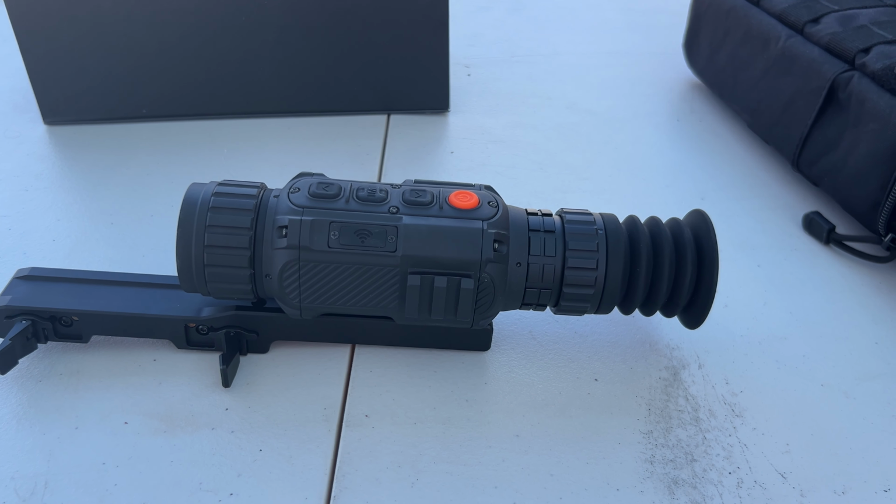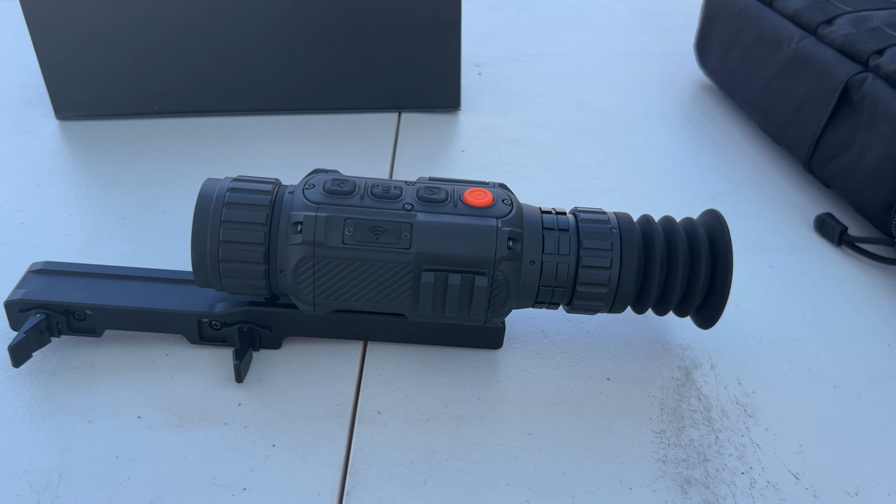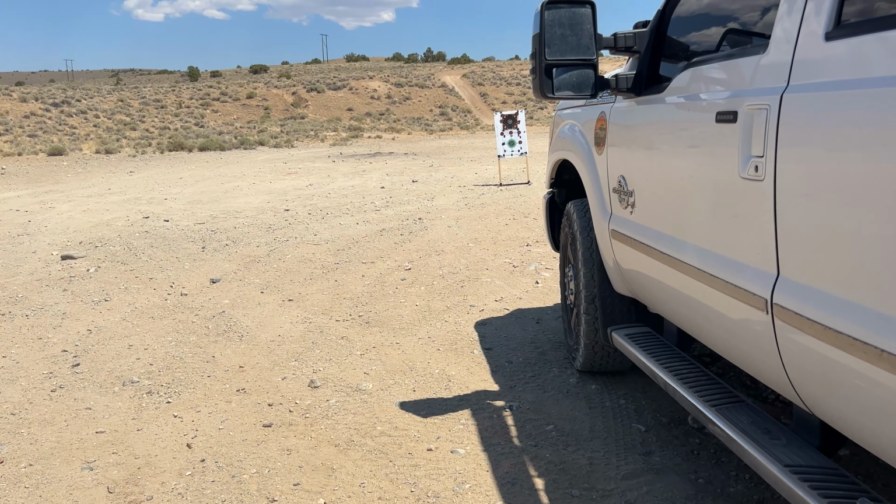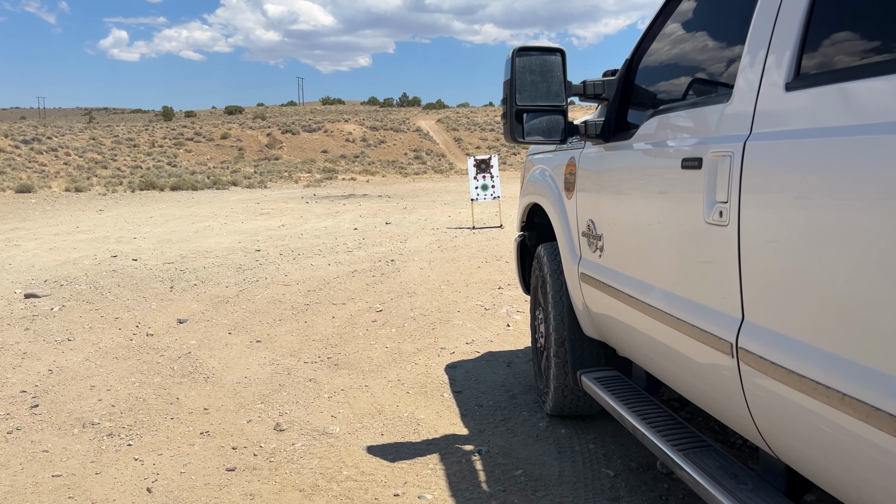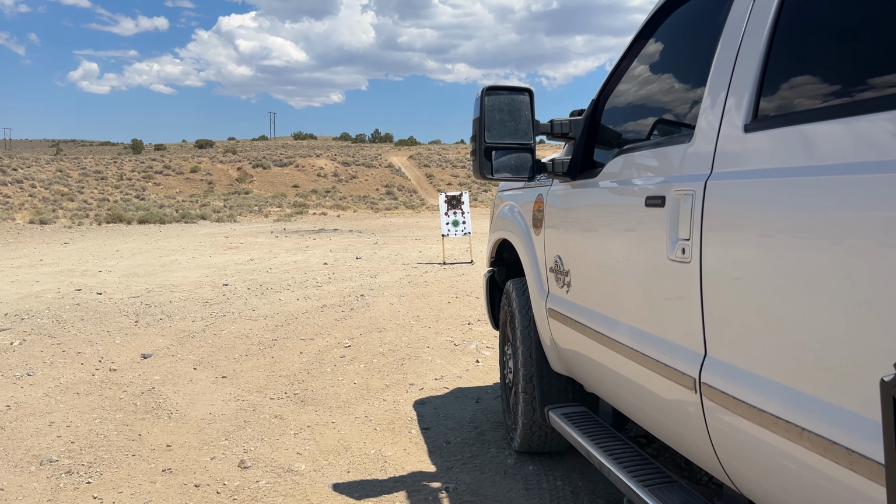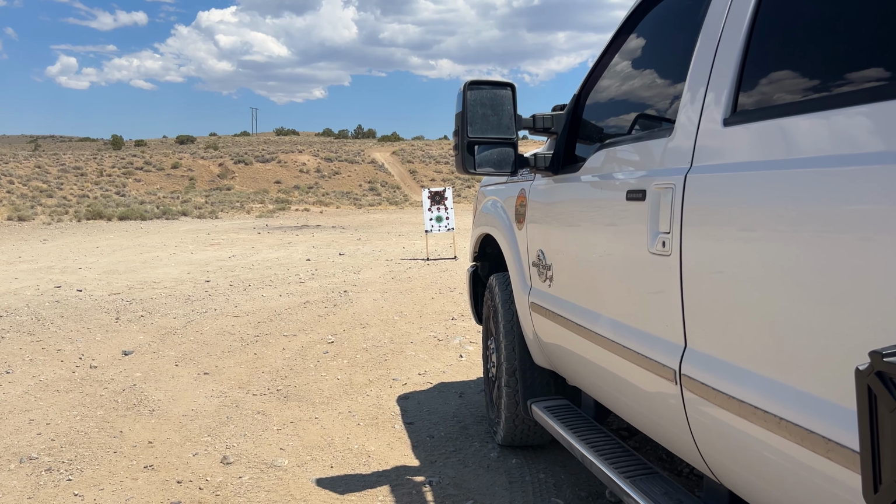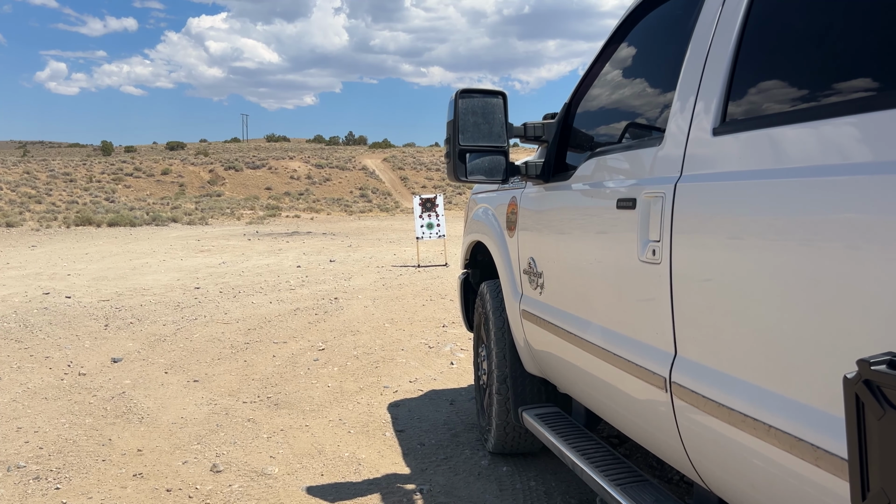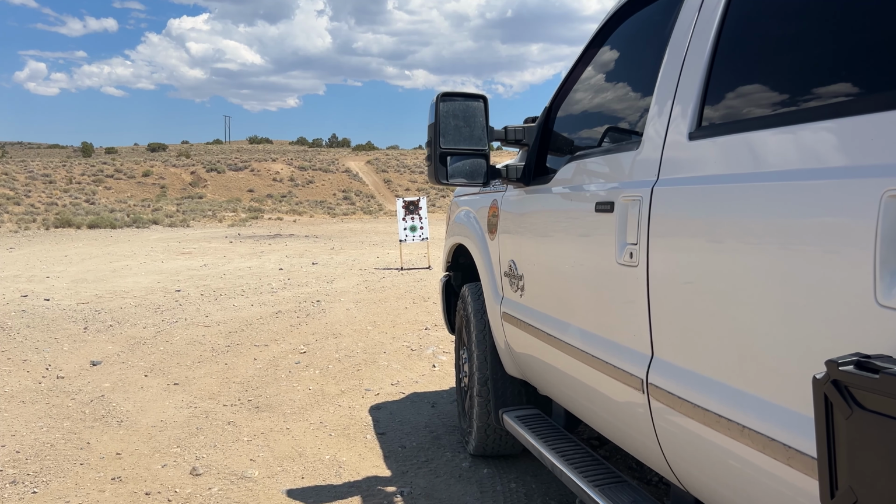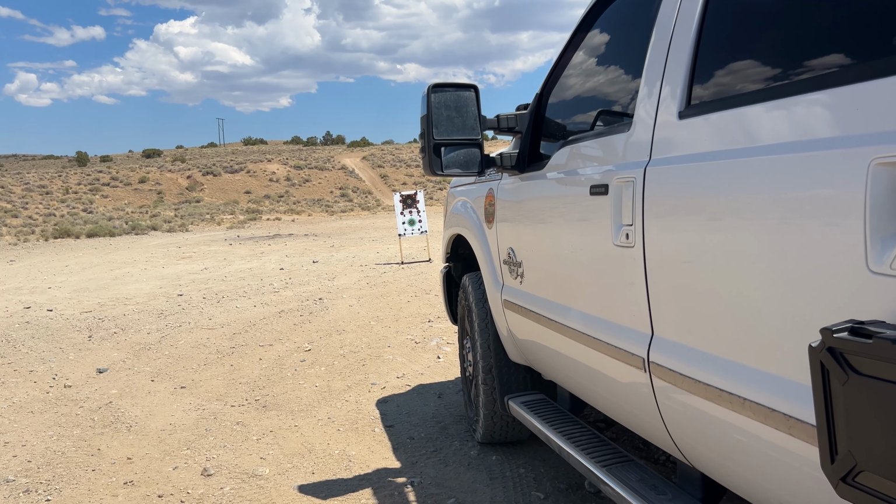During the daytime, it seems like on a hot, sunny day, everything is just hot and it kind of all washes together. I do have a target set up about 20 yards away, and it's just a standard paper target. And I can see the target through the viewfinder, but not super clearly. And I think it's because they do make thermal targets that are paper, so you can actually see where your shots go a little bit better. I'm still going to try it.